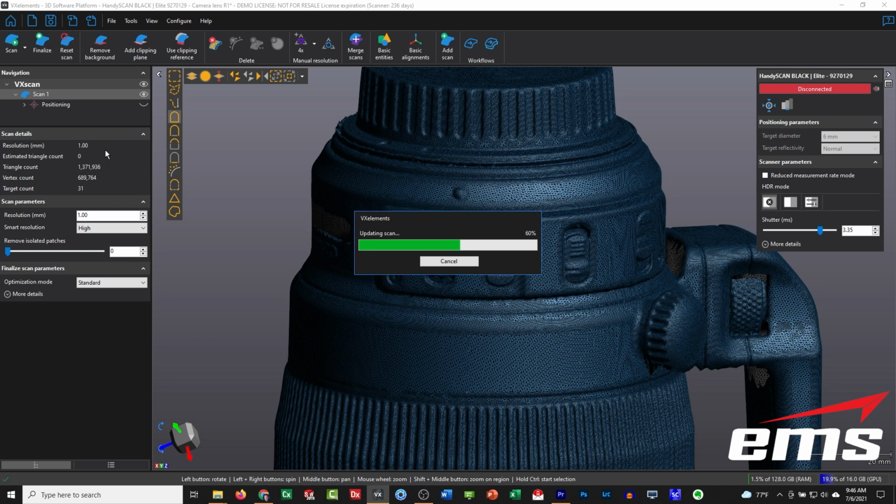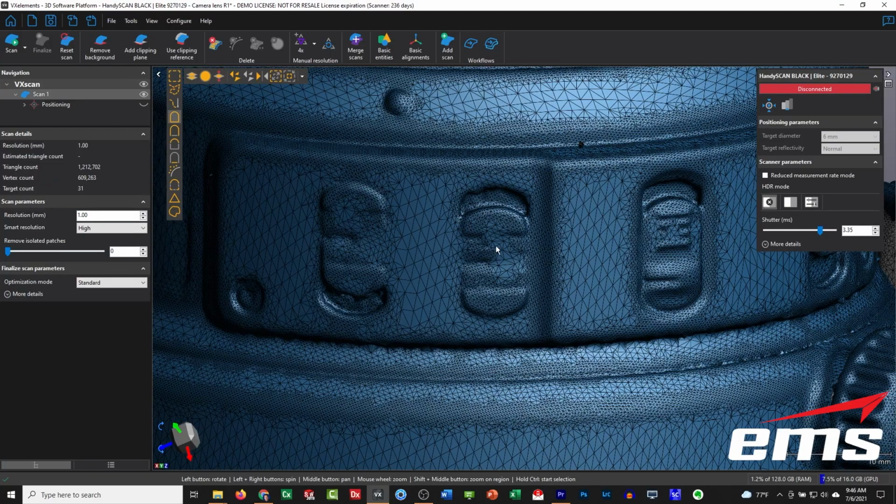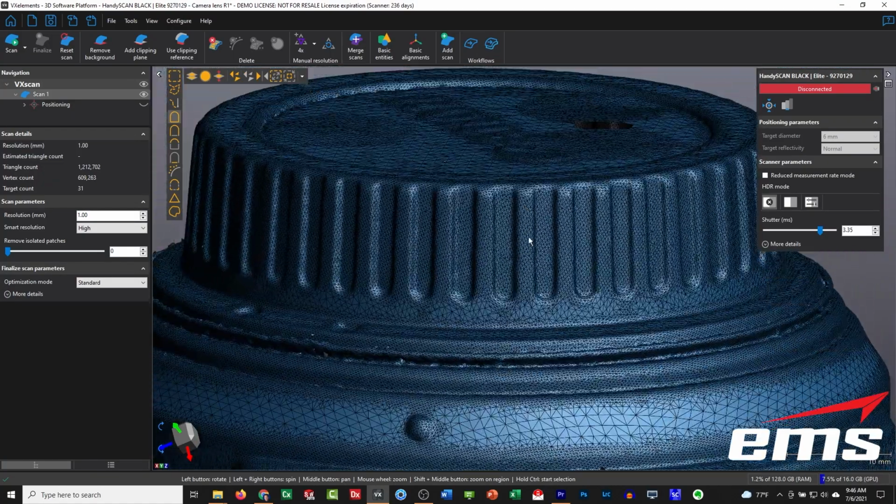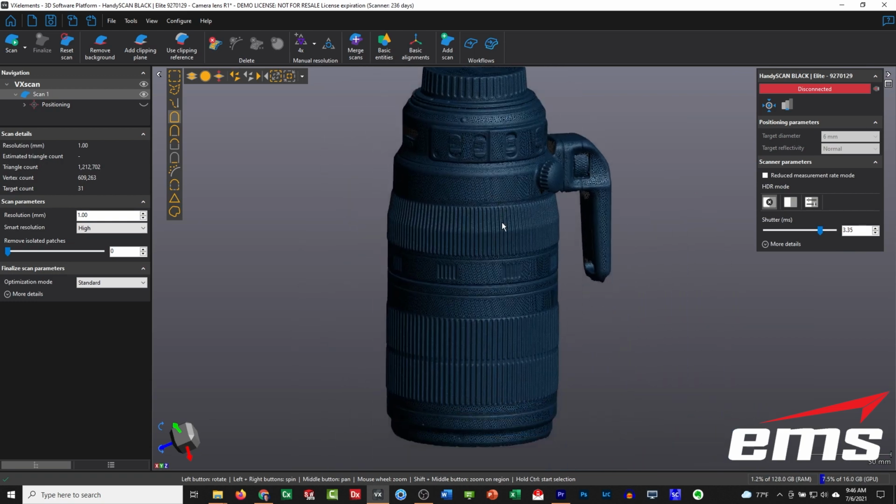It will adjust that triangle length based on the curvature and the detail of the part. This allows us to put the resolution up even higher, where we can get away with 1 millimeter in a lot of spots, yet still preserve it where we want it. You can see we've reduced our file size even more, but in those tight areas, we still have really tight triangles. That's the advantage of the smart resolution.